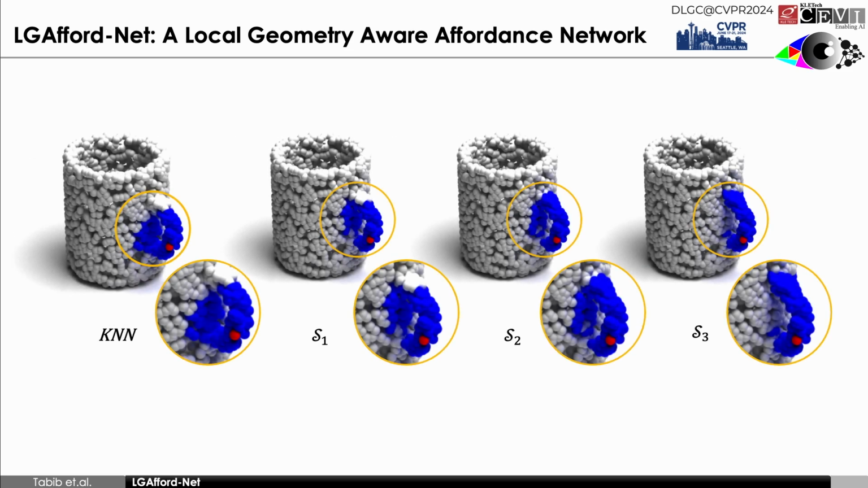We visualize the effect of the semantic geometric correlator at each stage and compare with KNN. Notice the red point is the query point and the blue points are the local neighborhood considering the features. For KNN, the features are XYZ, and for S1, S2, and S3, the features are the output of the semantic geometric correlator blocks, which are considered in series. We infer that the semantic geometric correlator at each layer captures the semantics of the mug's handle and refines it over successive layers from S1 to S3.